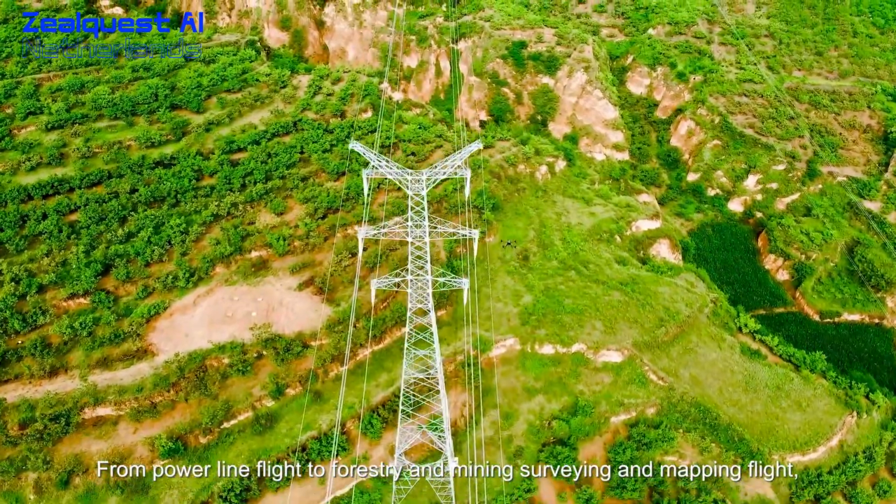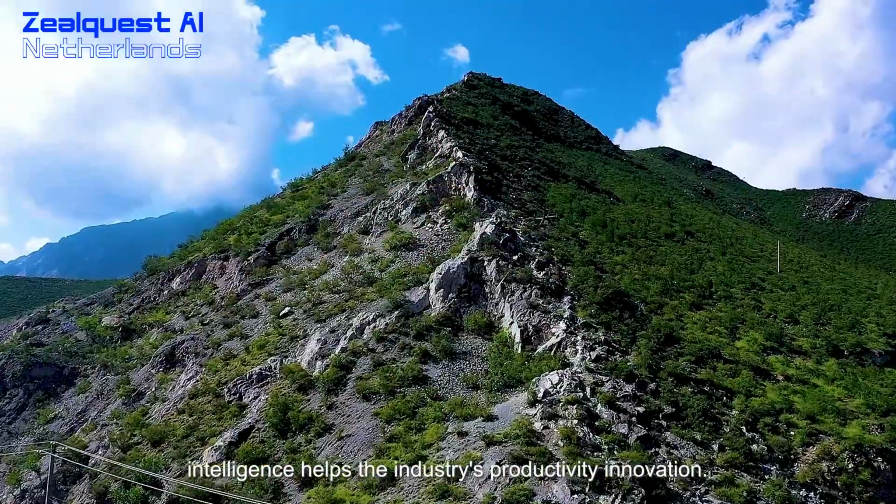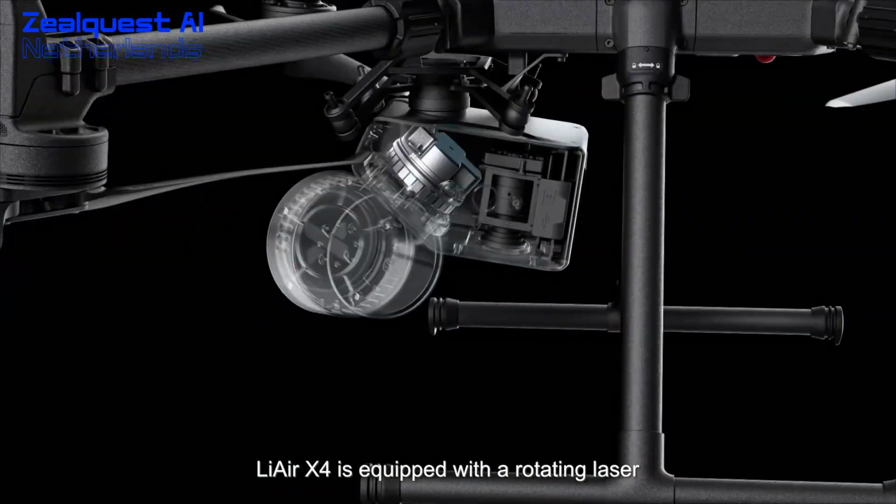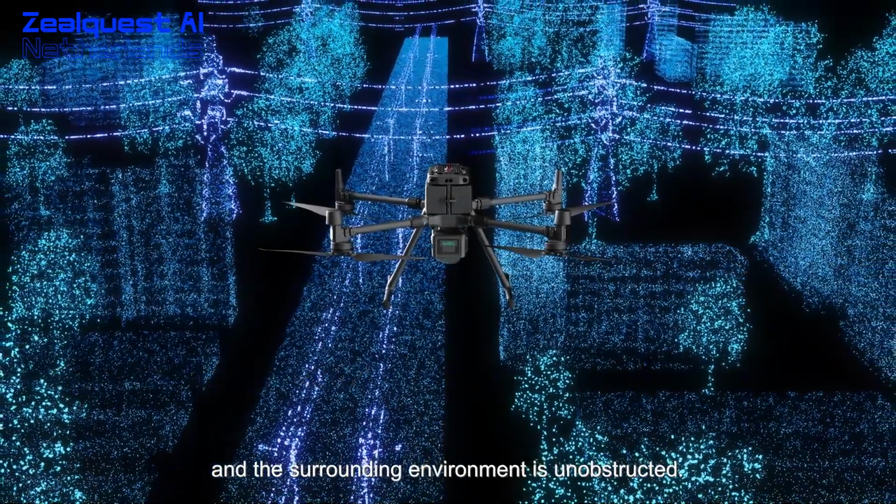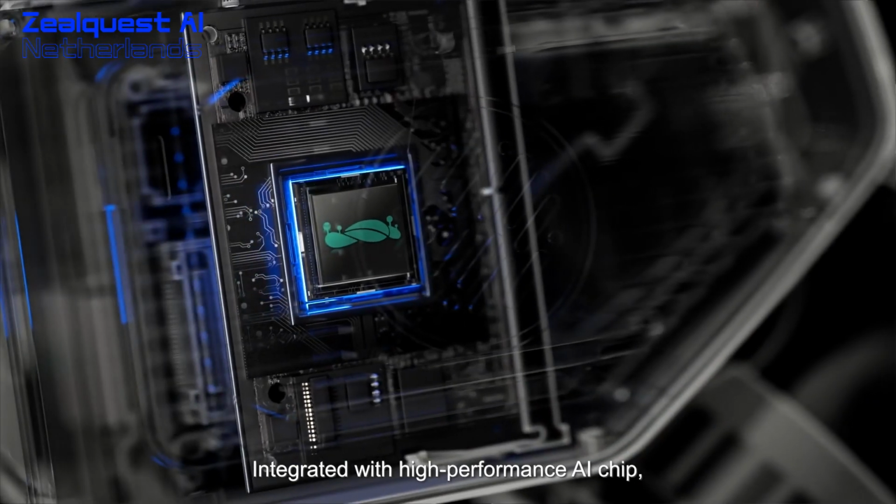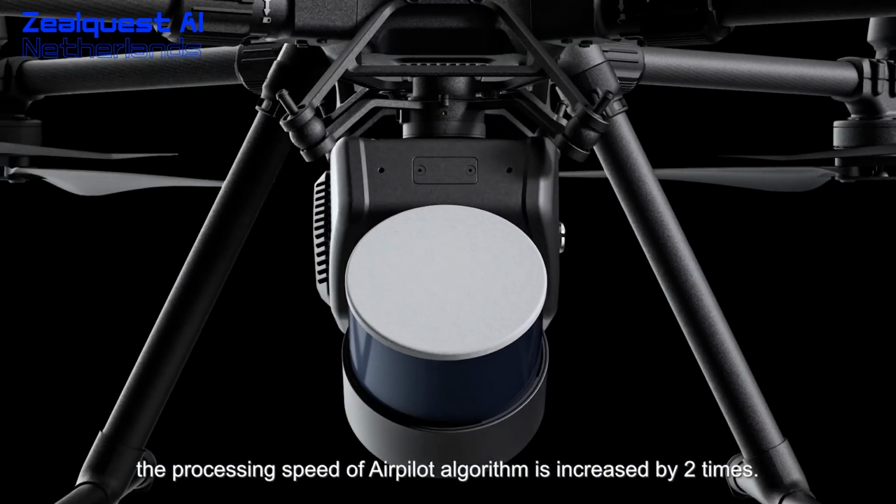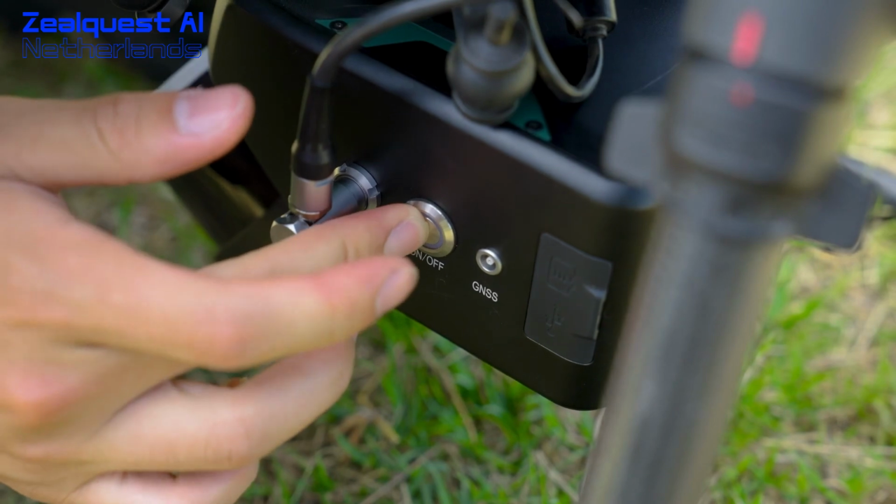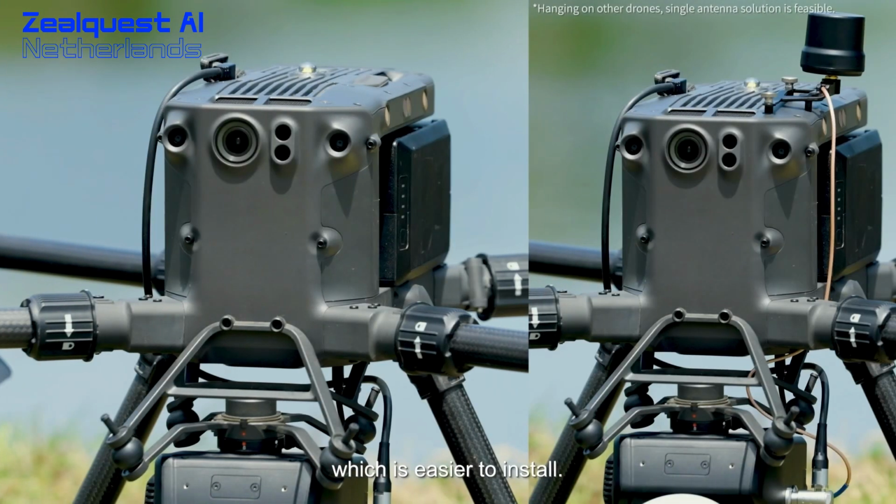From power line inspection to forestry and mining surveying and mapping flight, intelligence helps the industry's productivity innovation. LiAir X4 is equipped with a rotating laser to achieve omnidirectional scanning of point clouds, and the surrounding environment is unobstructed. Built-in high-precision self-developed inertial navigation. Integrated with a high-performance AI chip, the processing speed of the Airpilot algorithm is increased by 2 times. LiAir X4 supports an antenna-free solution, which is easier to install.